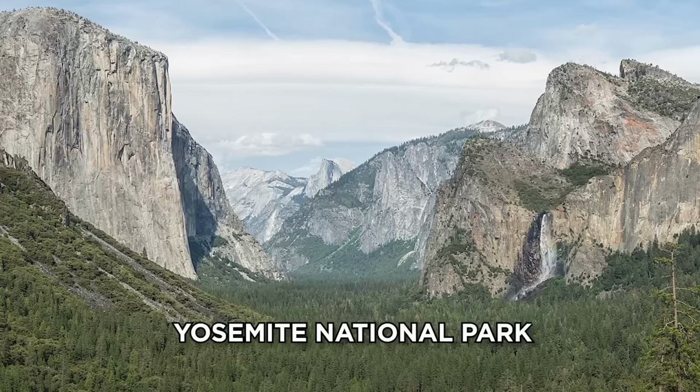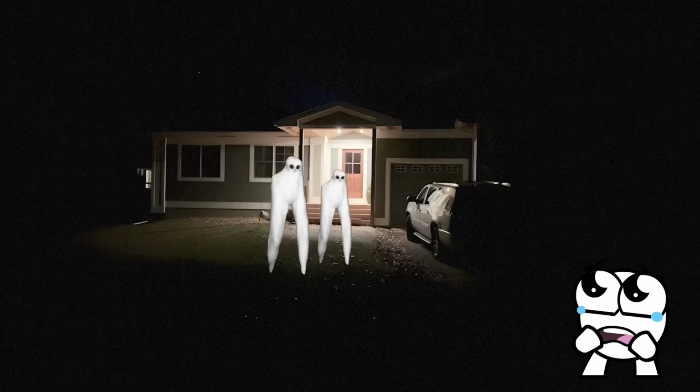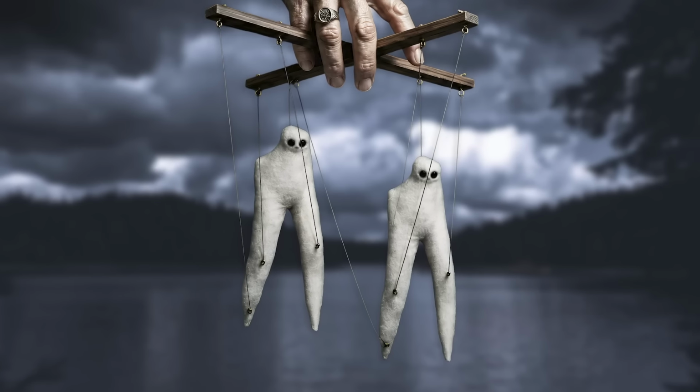Then in 2011, more Fresno Nightcrawlers were caught on security camera in Yosemite National Park. I don't know, I kinda like the little fellas, so I wouldn't want them to show up at my front door. So puppets, CGI, MC Hammer, pants-wearing pranksters, or legitimate creatures of mystery, you be the judge.